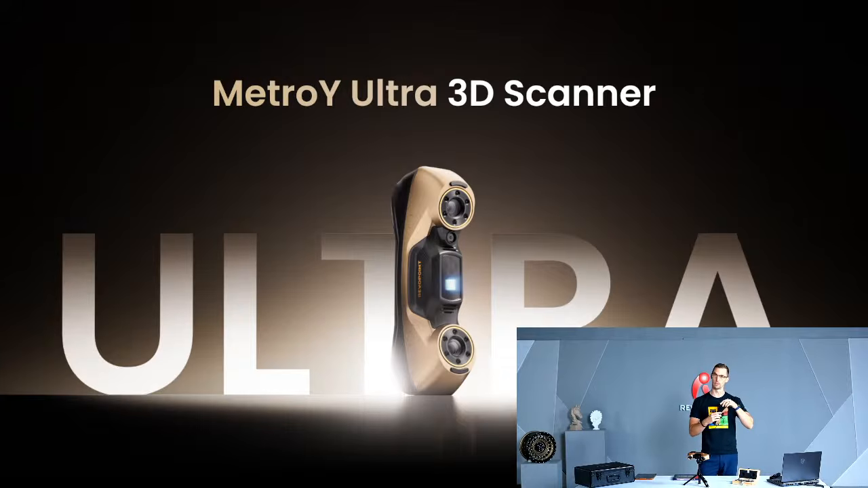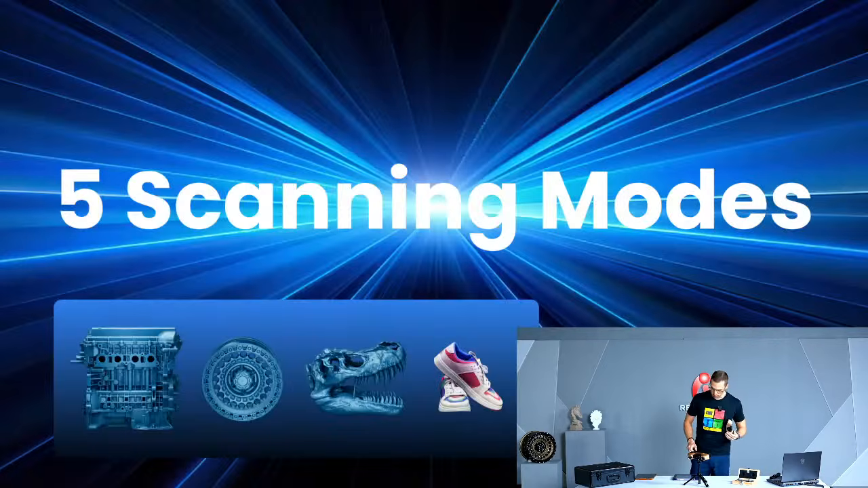Computer, control everything from right here, changing the different modes and so on. And also, of course, the nice fan to keep it nice and cool as you're using it. This is the MetroY Ultra, but I'm sure you guys want to know more about the modes within. So moving on, 5 scanning modes, everybody.